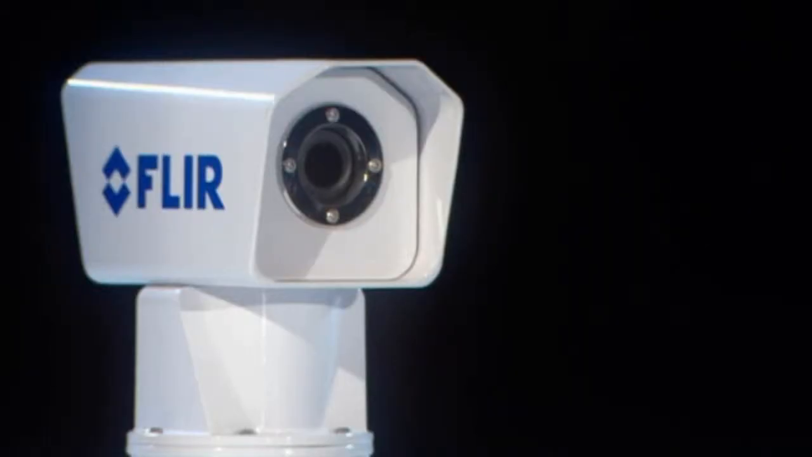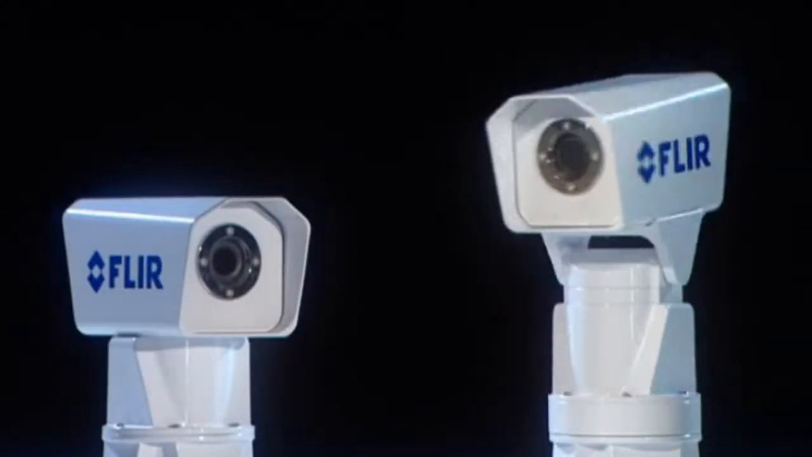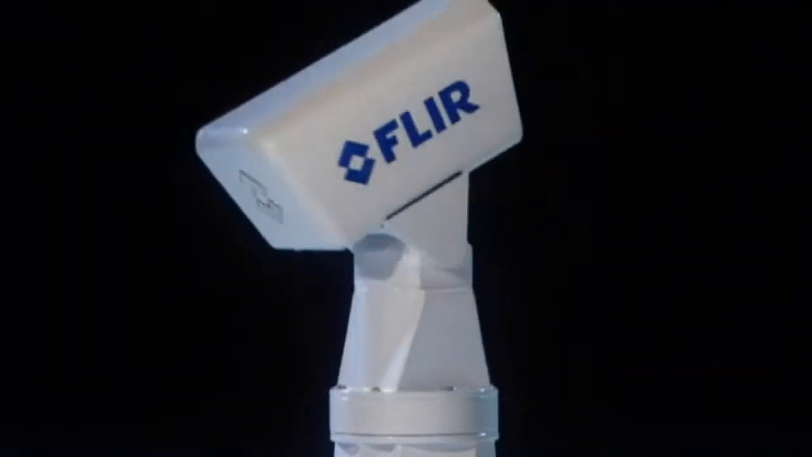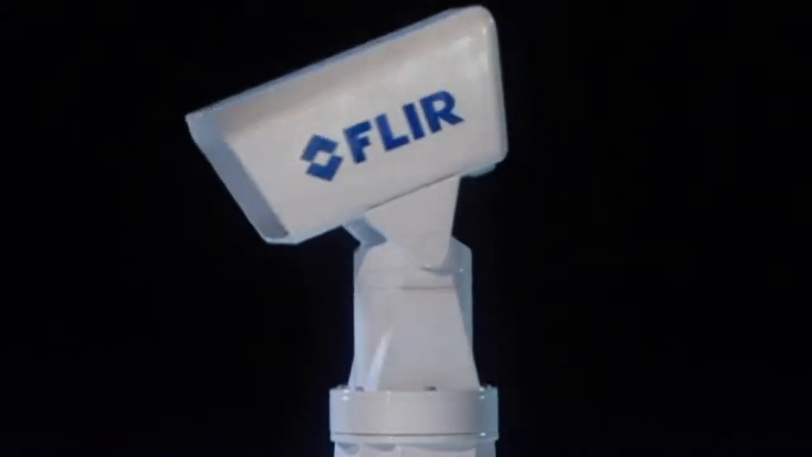The Navigator 2 is an economical thermal imager. The user can choose between different versions of the Navigator 2, fixed mounted or pan tilt. The Navigator 2 pan tilt is equipped with an intuitive joystick control which allows the captain to see plus or minus 180 degrees horizontal and/or plus or minus 45 degrees vertically. This offers superb situational awareness.